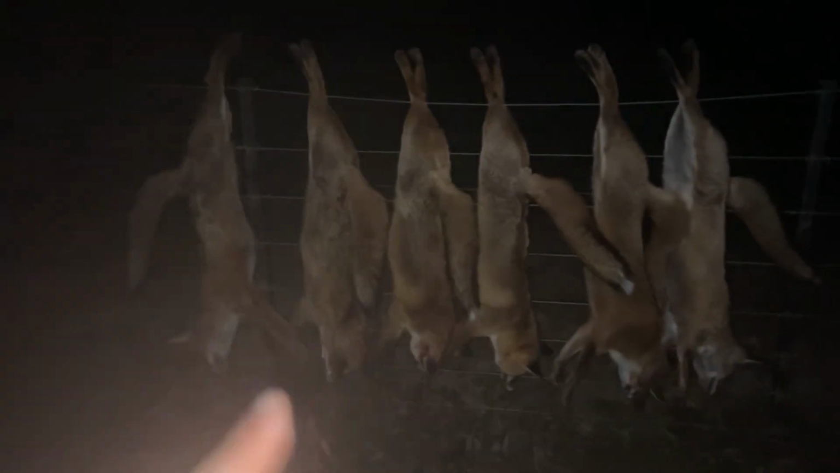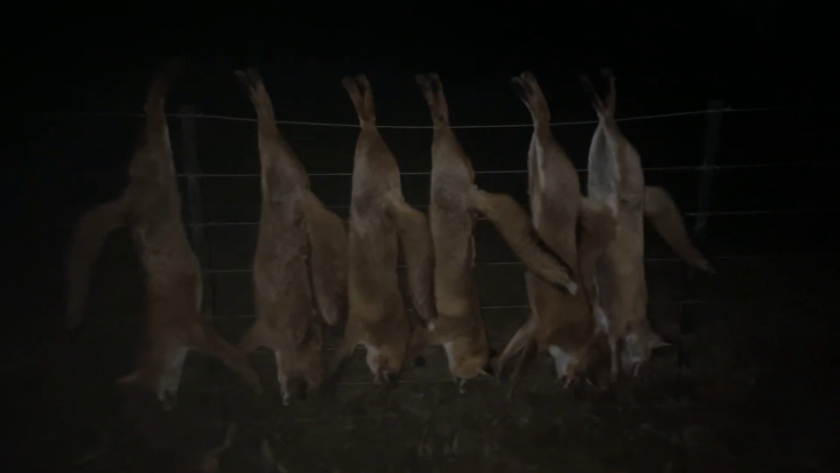Well, that's a night. The last couple of hours have been very unproductive. Everything's just sort of flicked a switch and gone AWOL. I can't find anything around the paddocks anymore. So finished with 6, as you can see there on the fence. That one's facing the opposite way. He's a bit messy on the other side. So finished with 6 foxes.